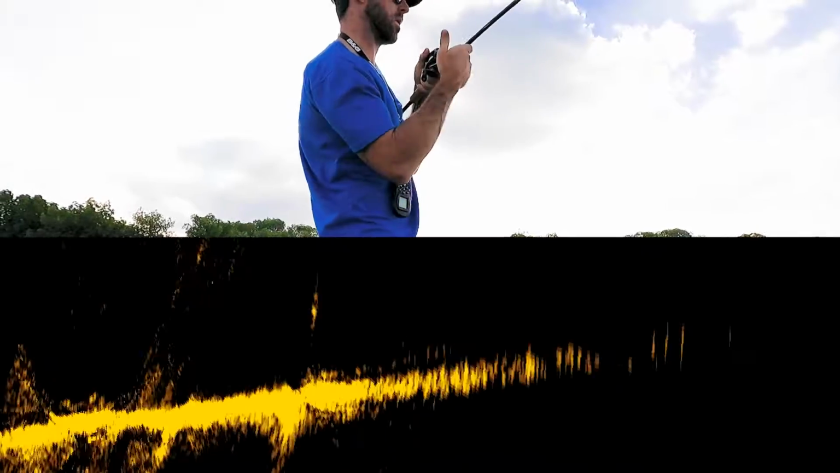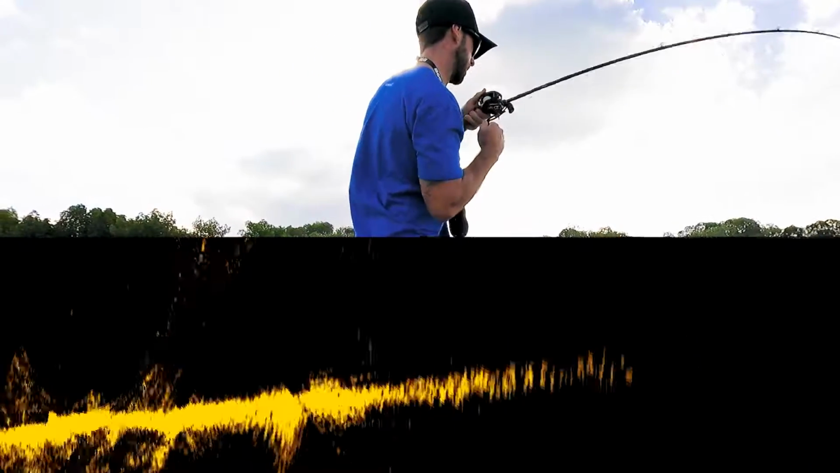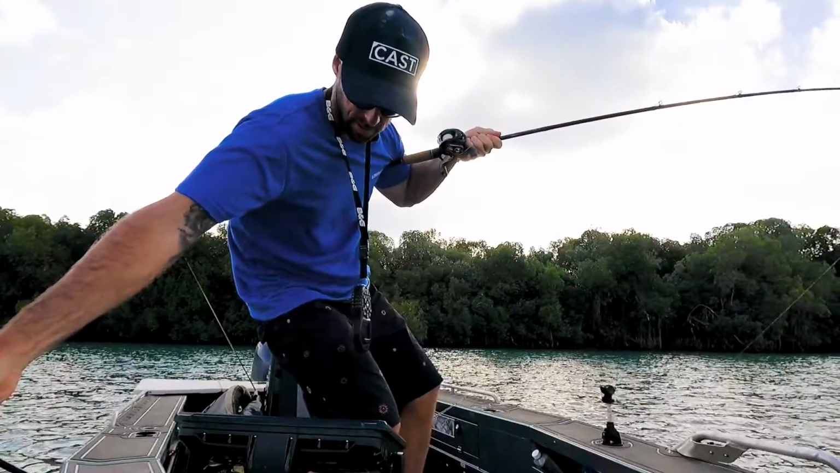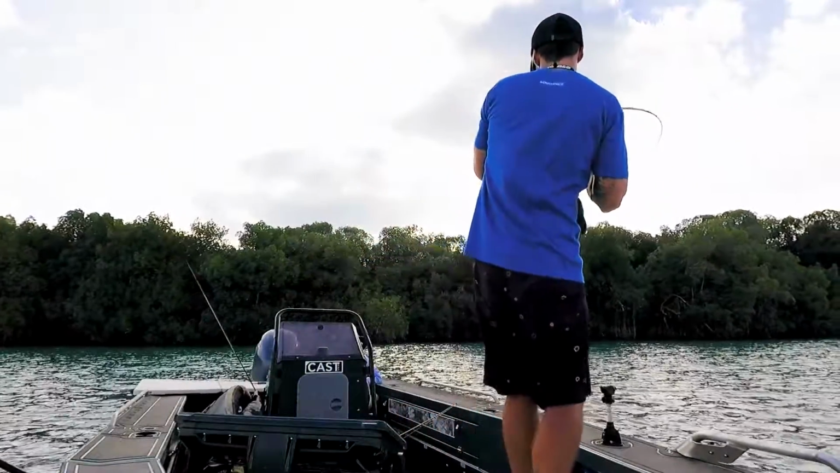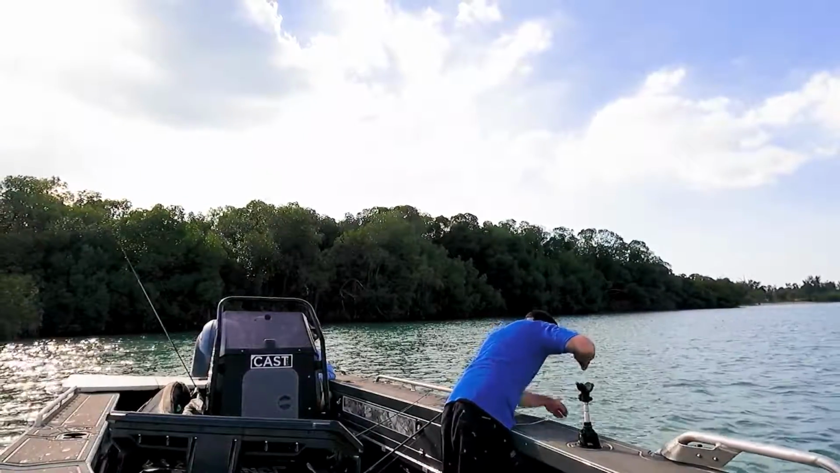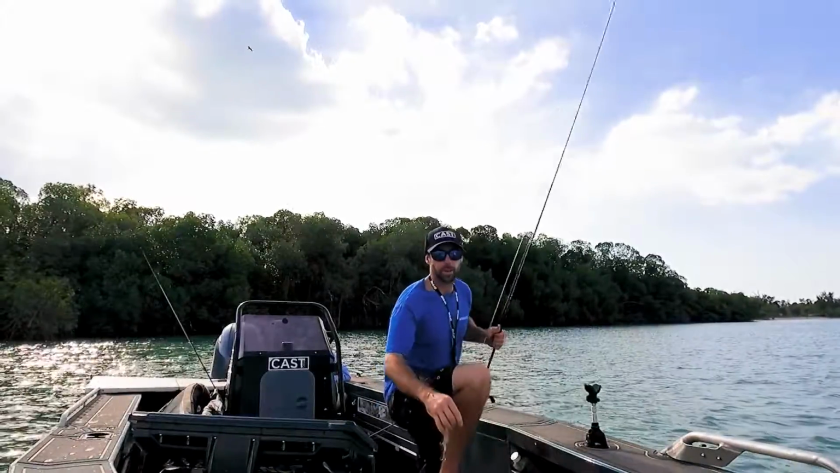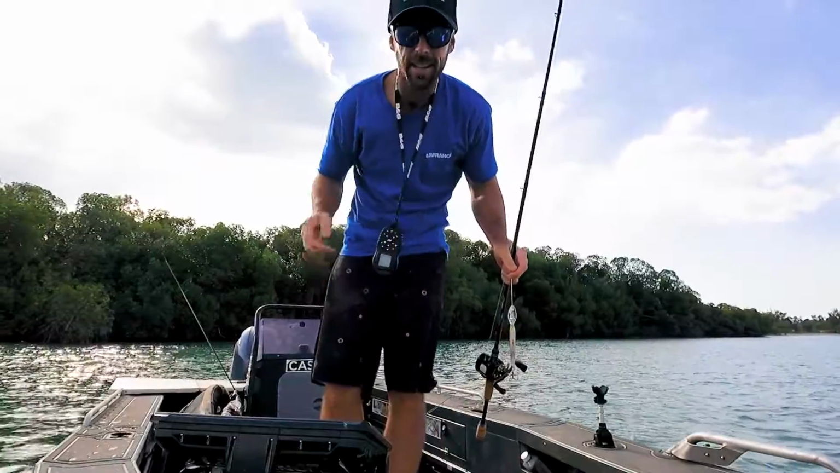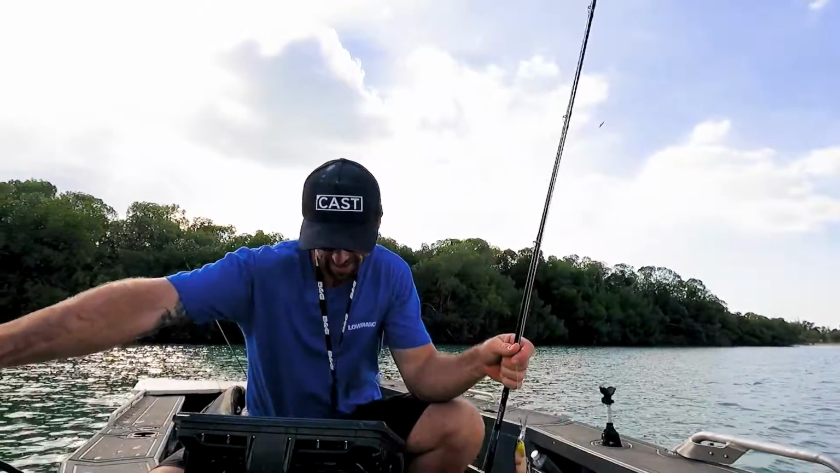Oh, there he is. Oh, what a fish. Unreal. The old quick release does it, but as you can see, the active target definitely pays off. Awesome fun while you're at it.